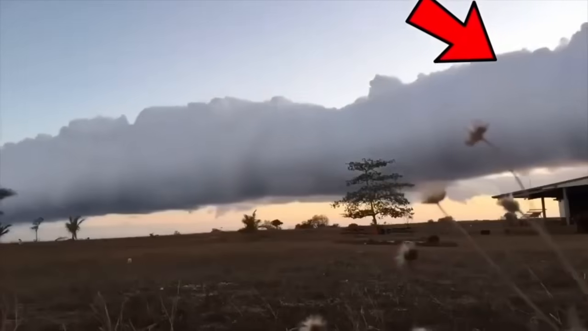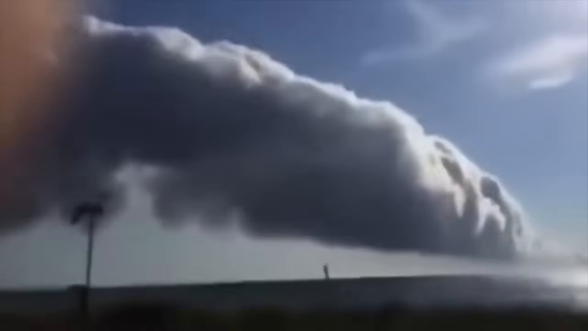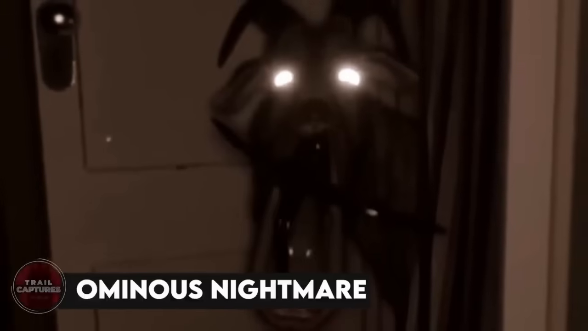They're actually a rare meteorological event that only happens in certain parts of the world. This dude managed to capture them over Lake Michigan in the USA. Basically, it happens when the air is really humid in the early morning, and a cloud forms at the front of it, creating the leading edge of a cylinder. Pretty cool, right?